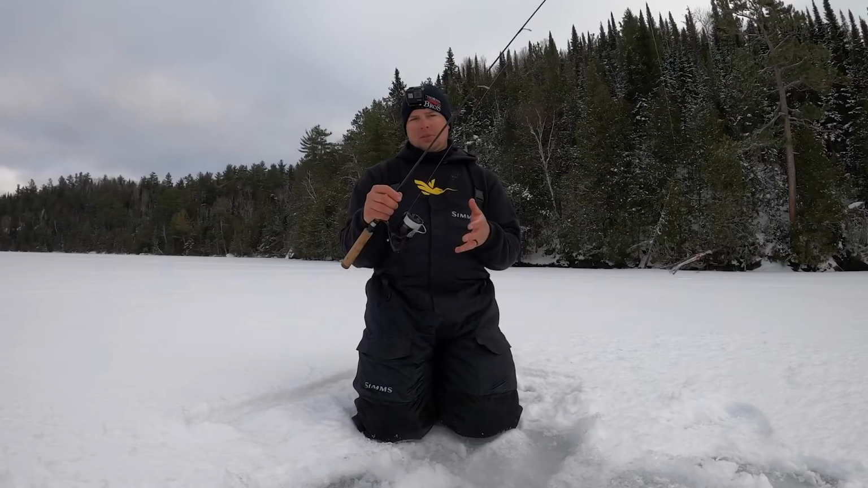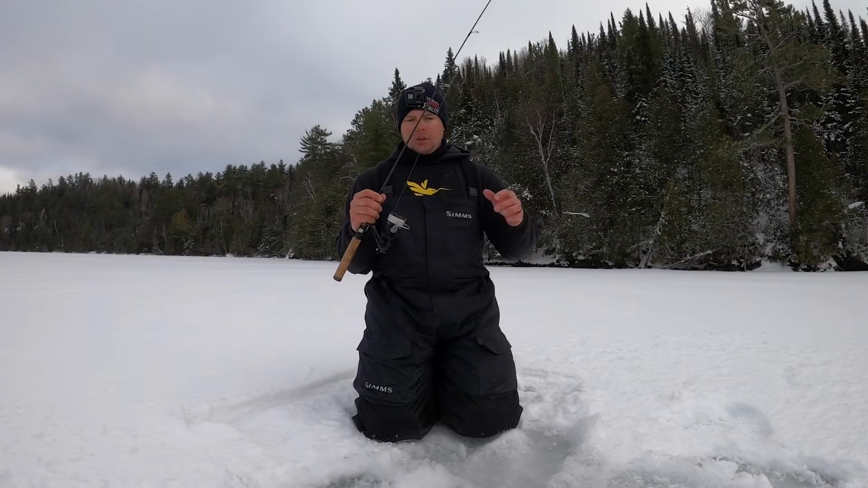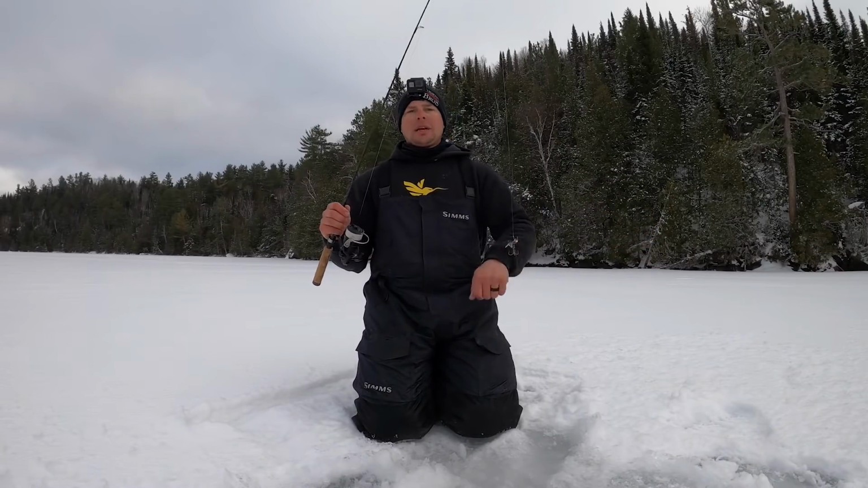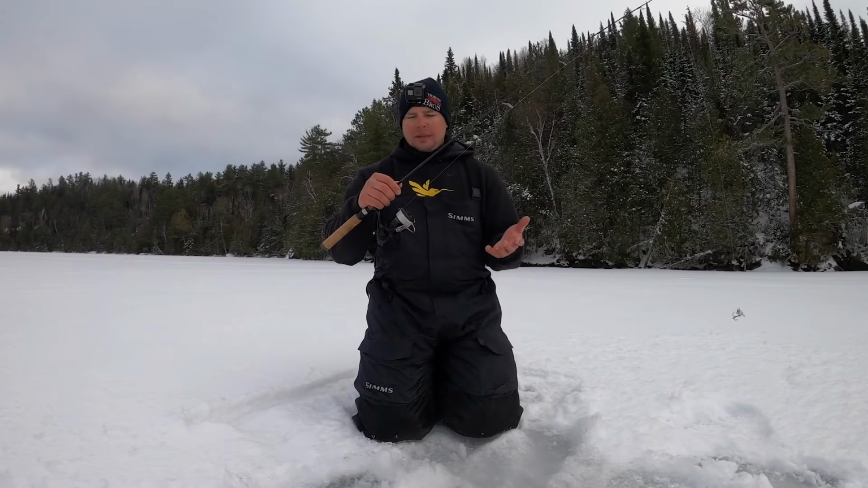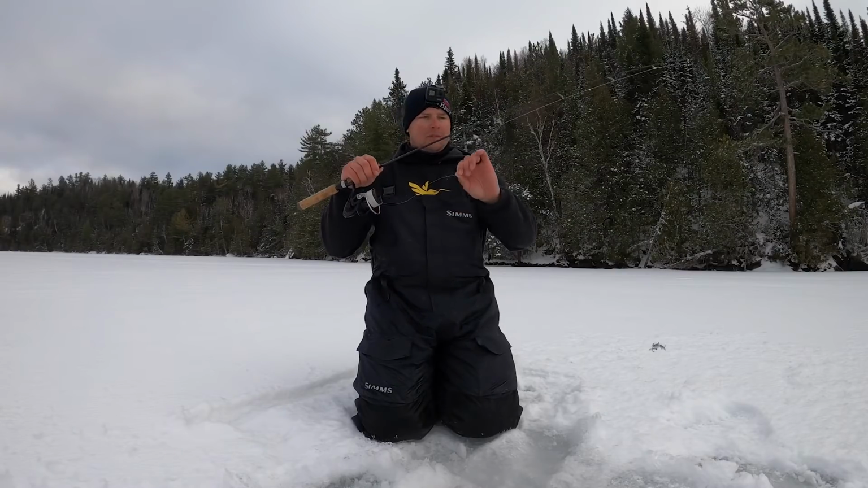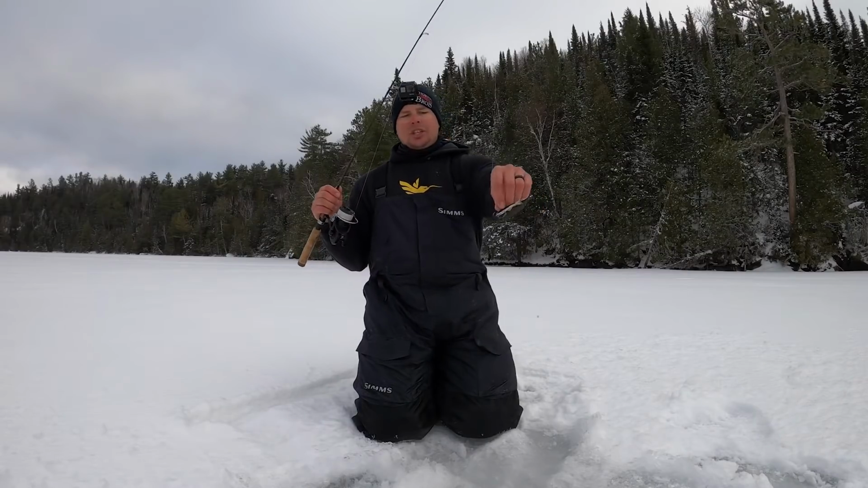I really like the Tatulas. They're a really high gear ratio reel. I believe these are 6.2 to 1. So especially when these trout are making really hard runs, they turn around, they come at you, you can pick up that line really fast. I also use these for walleye fishing in the summer, so it's just an easy switch. I don't have to buy a separate reel just for my ice combo. 12-pound braid to a 15-pound fluorocarbon leader, and a number 7 jigging Rap.